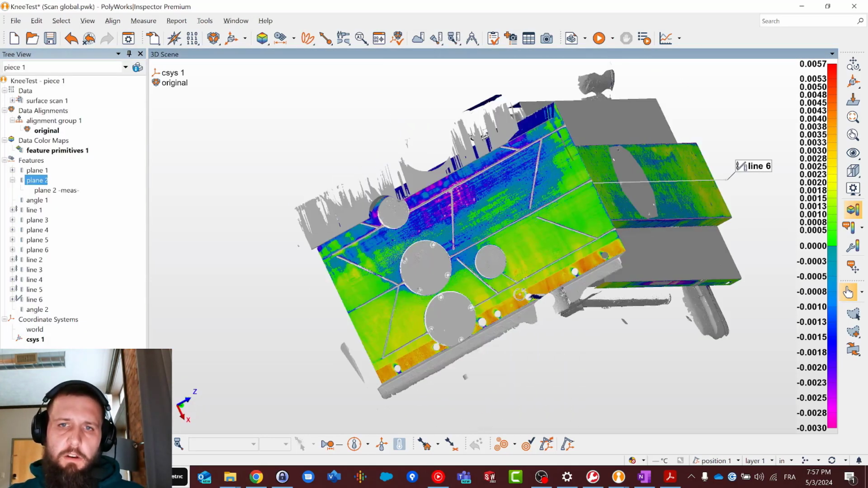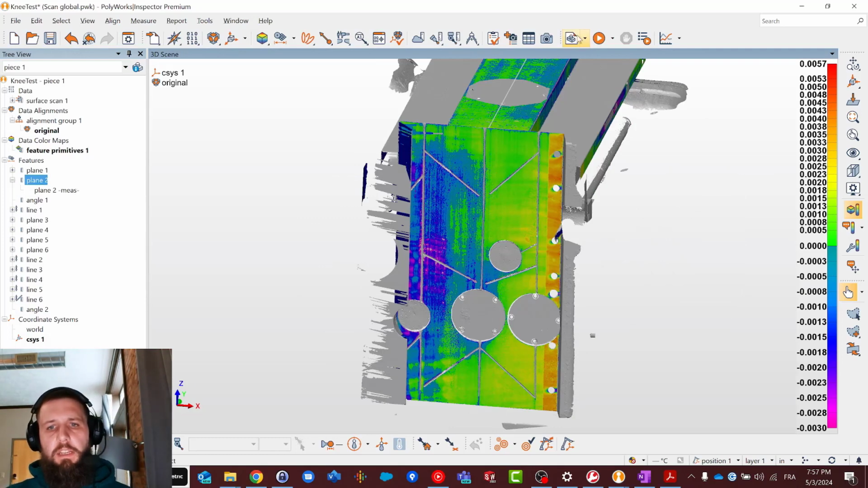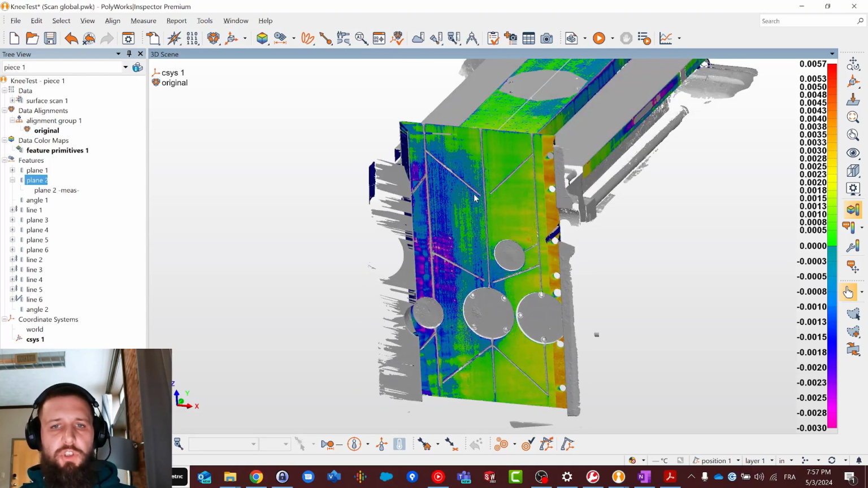All right, so now what we can see is a completely different story than what we had before. When I just fitted the plane on that surface, it looked like this plane had a decent fit. But when we compare it to the alignment of the rest of the machine, we can see that there's actually a heavy wear on this side. And the end result is that the whole knee was rotated.